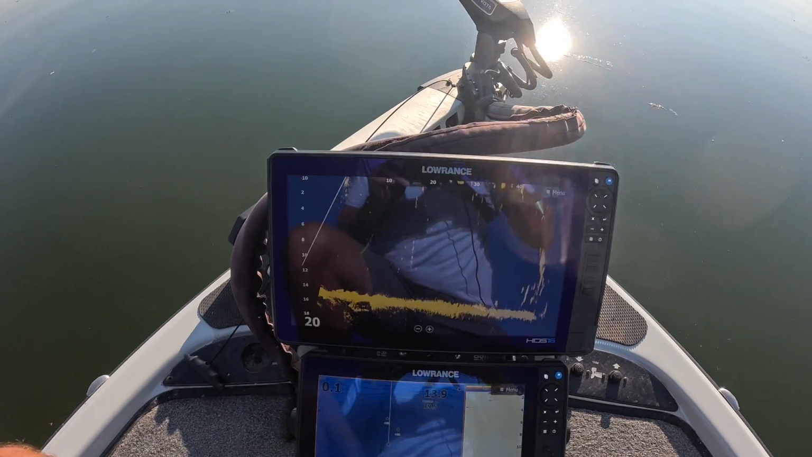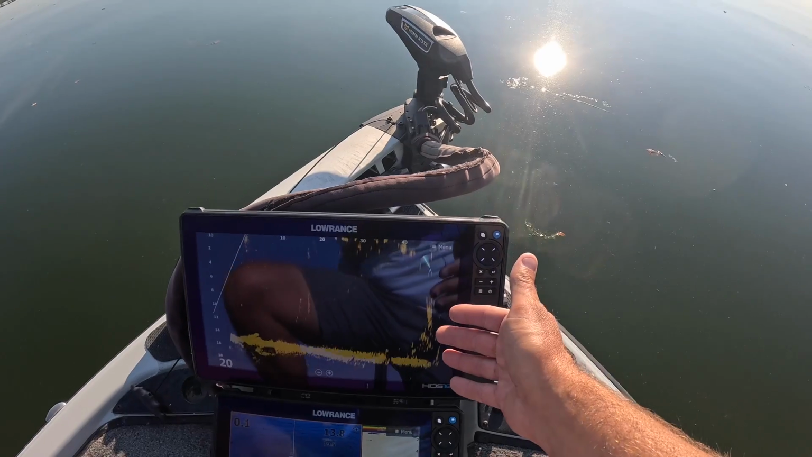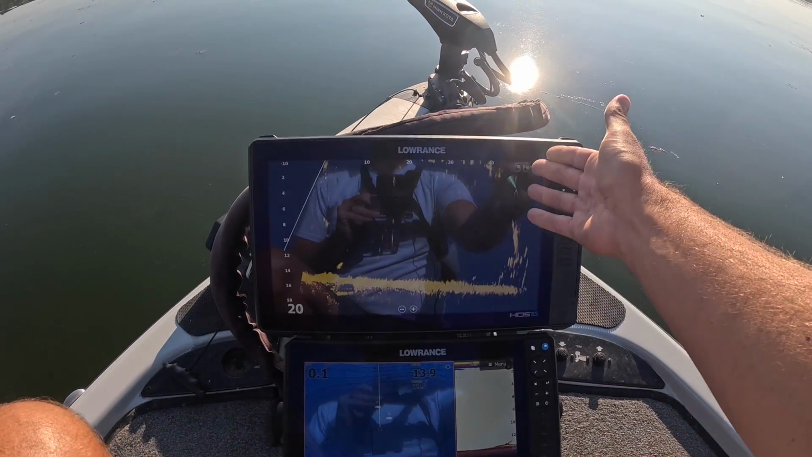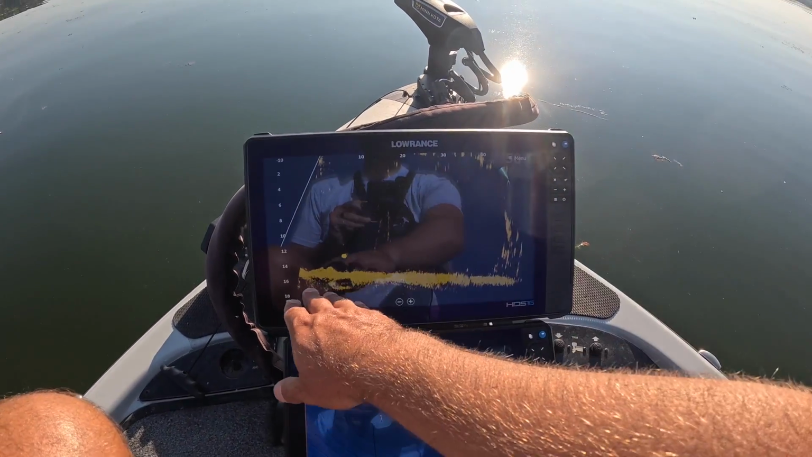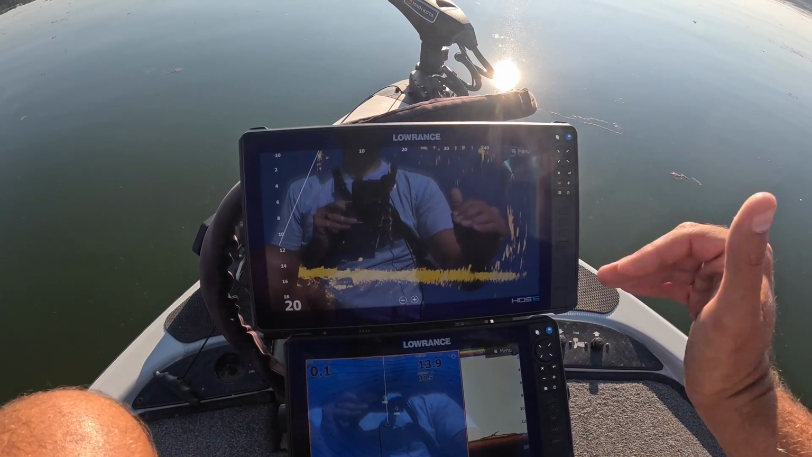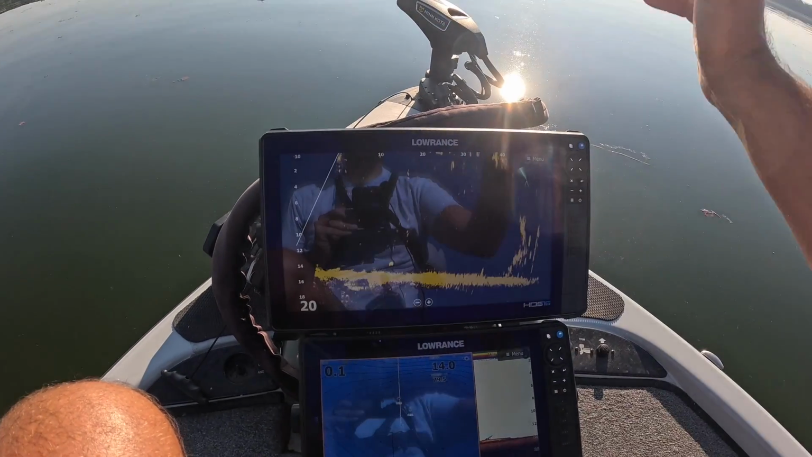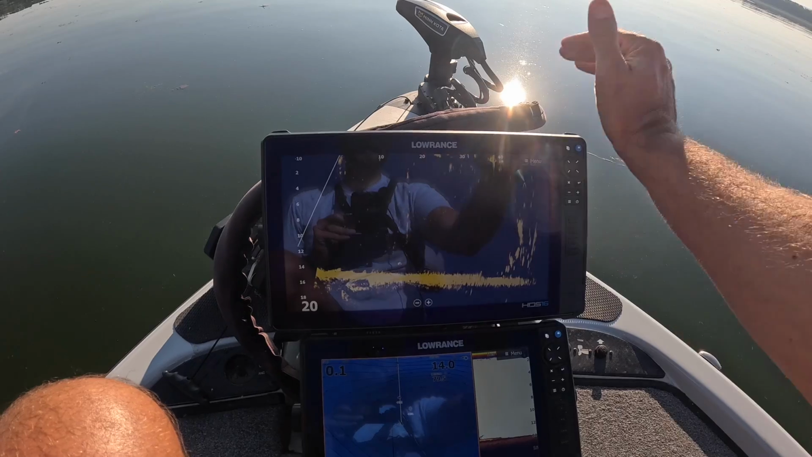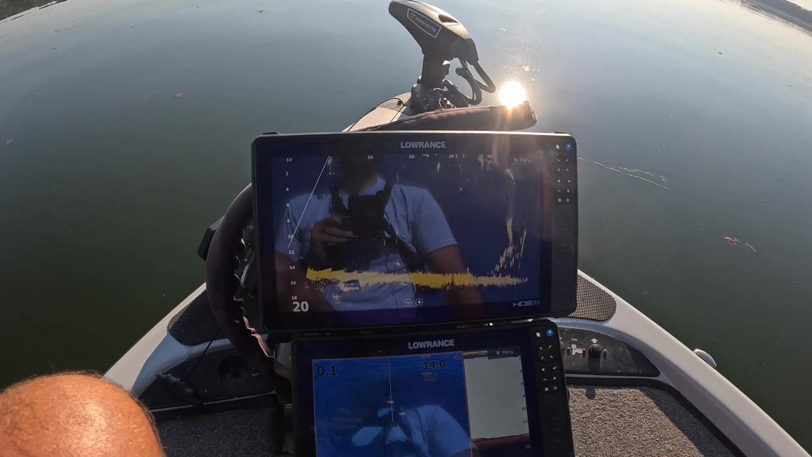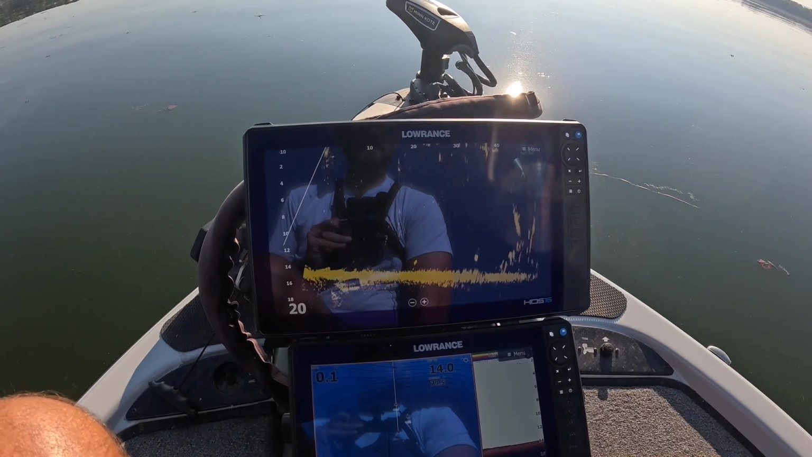Okay, so when I'm crappie fishing, when I'm fishing specific structure like this, I like to keep it on 50 feet forward. And like I said, I like to keep that bottom about 5 to 10 feet below where I'm fishing. As a general rule, I don't ever go above 20 feet. If I get up shallow looking around, I'll still keep it on 20 feet. It just starts looking weird if you go under 20 feet.